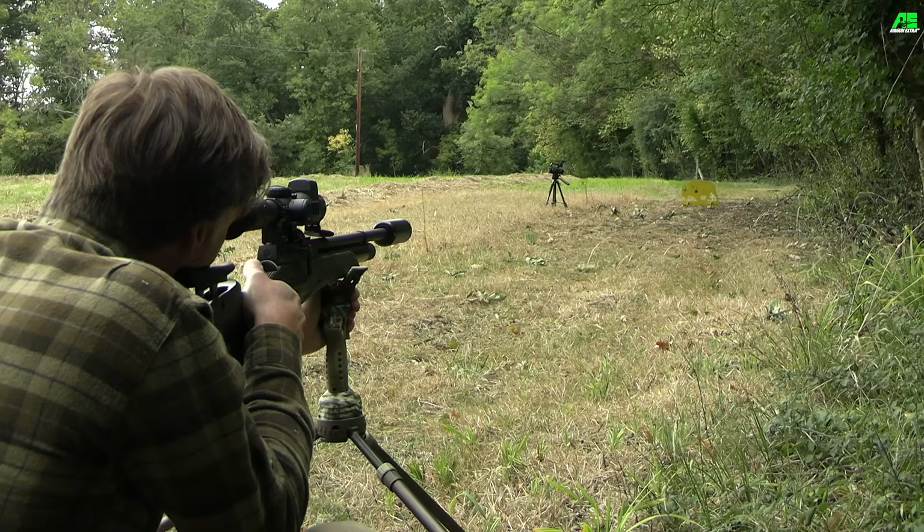Now, it's quite difficult to capture the audio and visual effect of these targets on camera, but we'll show you nonetheless. This is what happened when I shot this one.